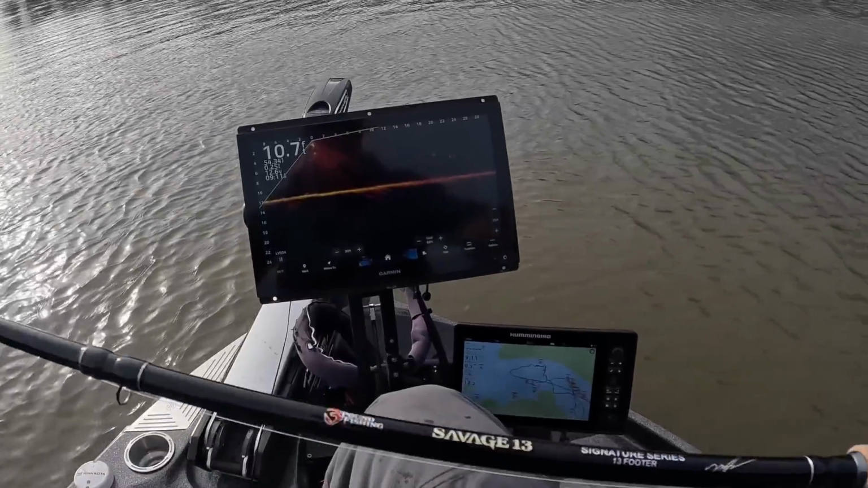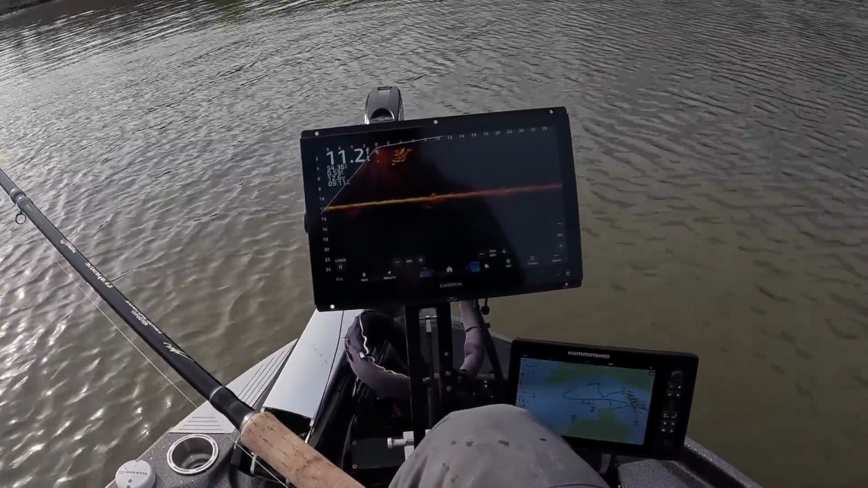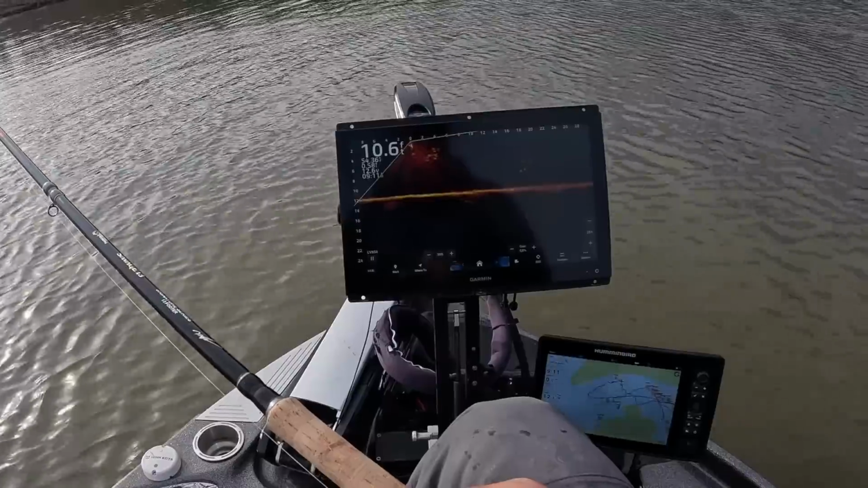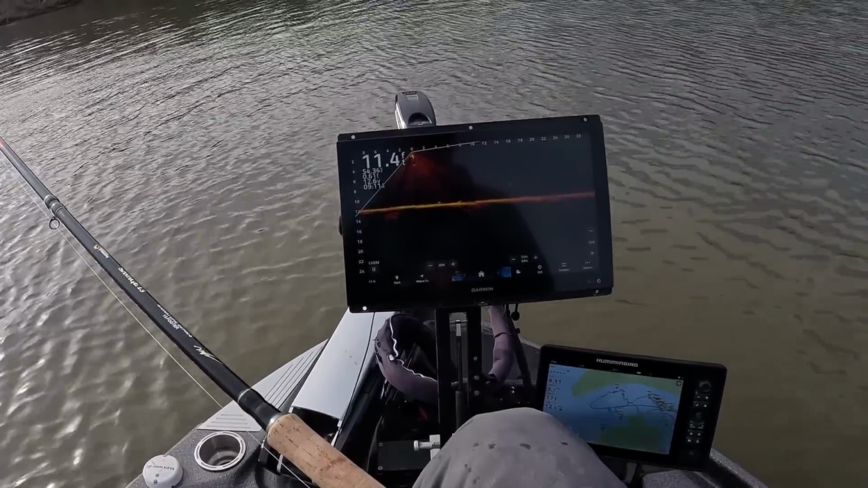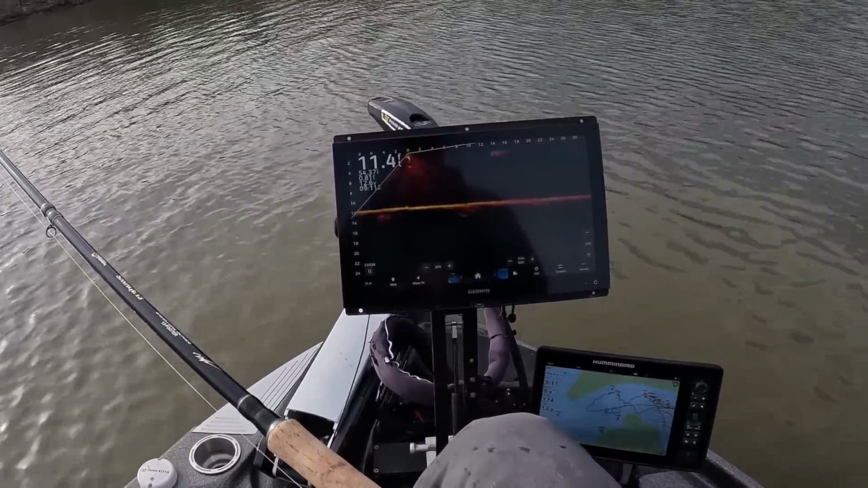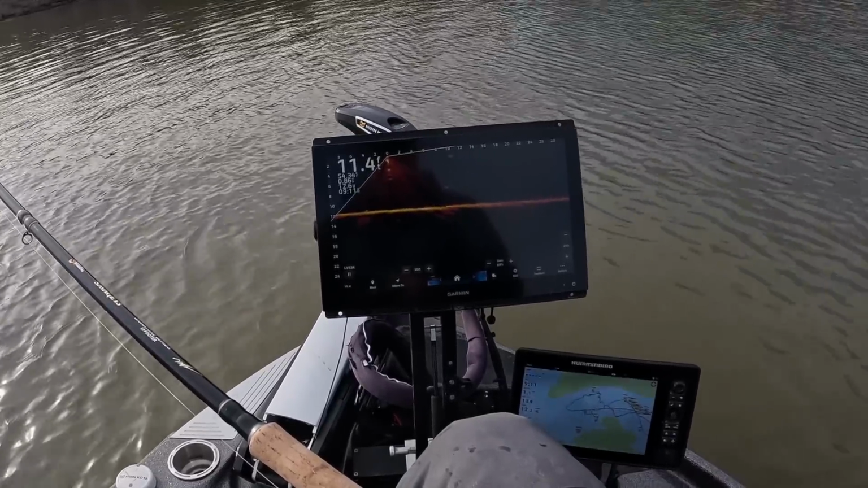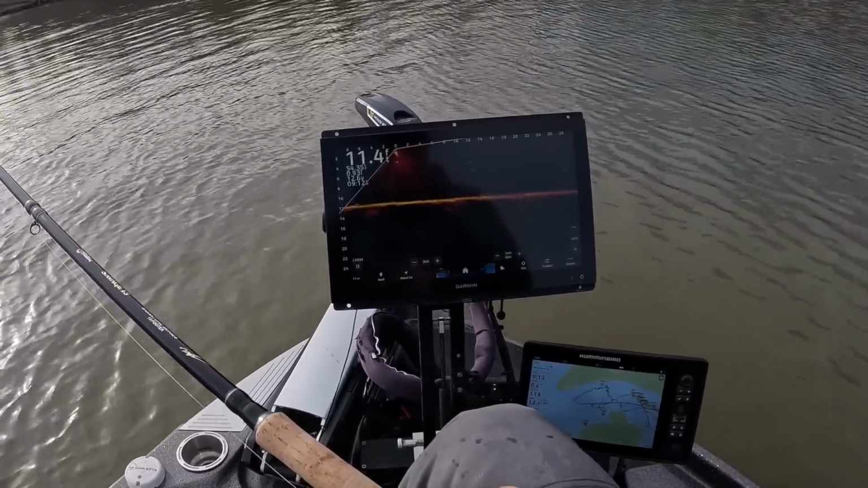I think it's the best bang for your buck. At the end of the day, what I recommend always is to get the biggest screen you can afford, period. A lot of people get tricked into these 9-inch screens because of their deals. Guys, if you can afford it, go with the largest screen you can. That will give you more detail and make your world a lot easier.